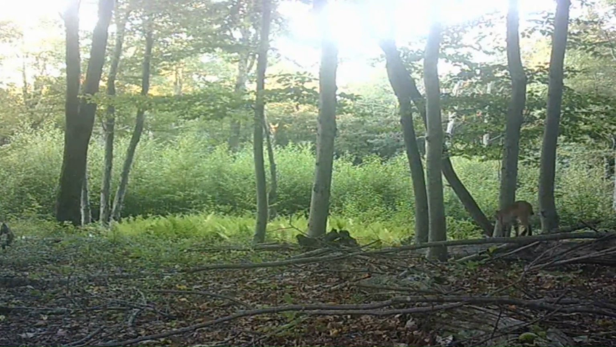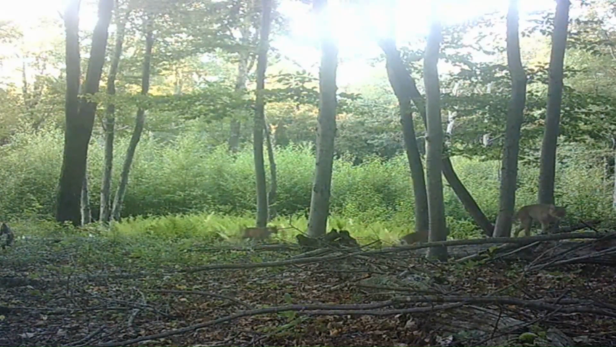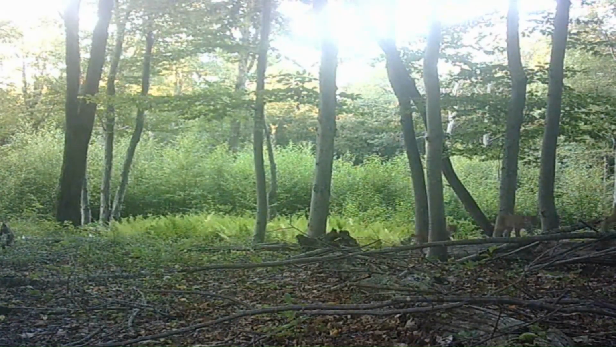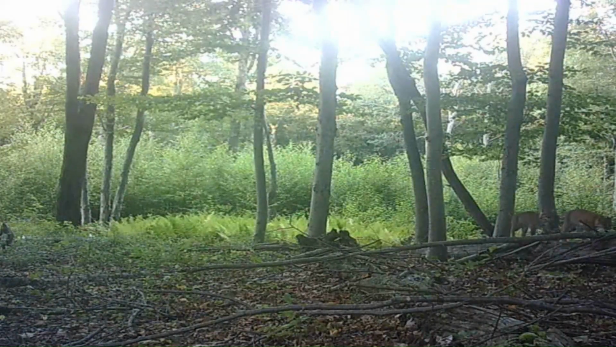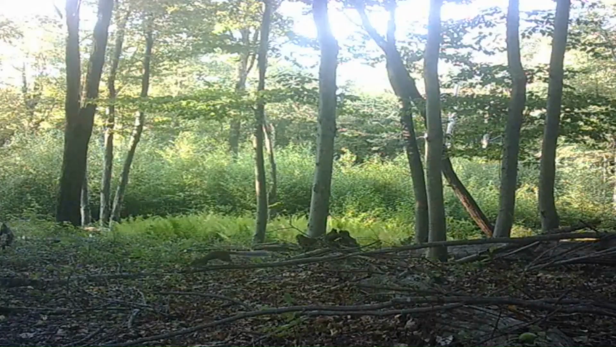There's the bobcat going down through, and then ends up coming back up through with two kittens. But evidently they were on the property before that, because I had them in the back before that.